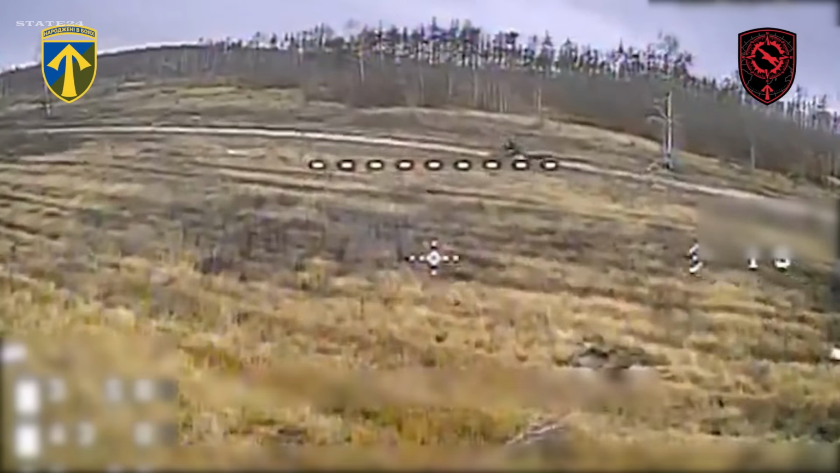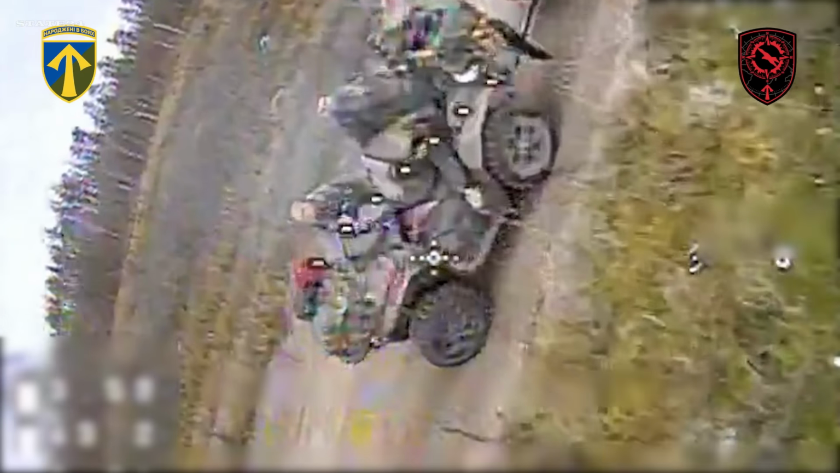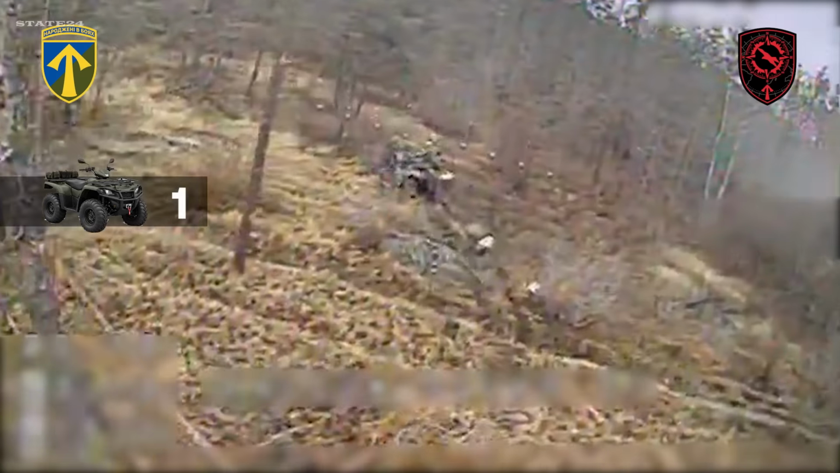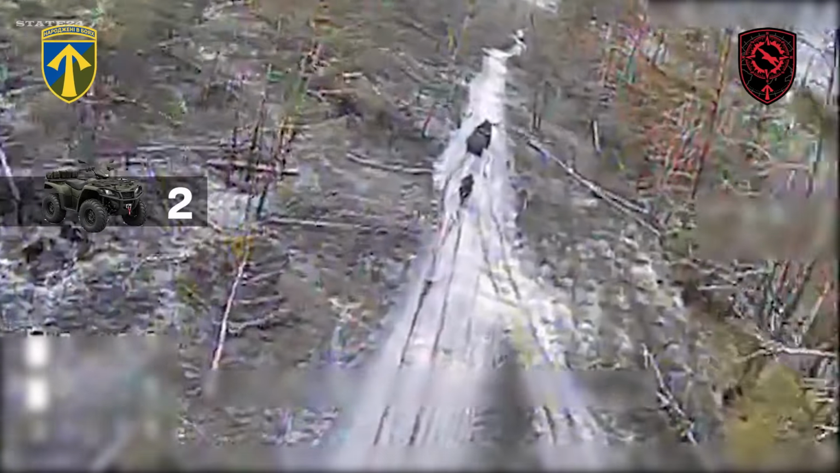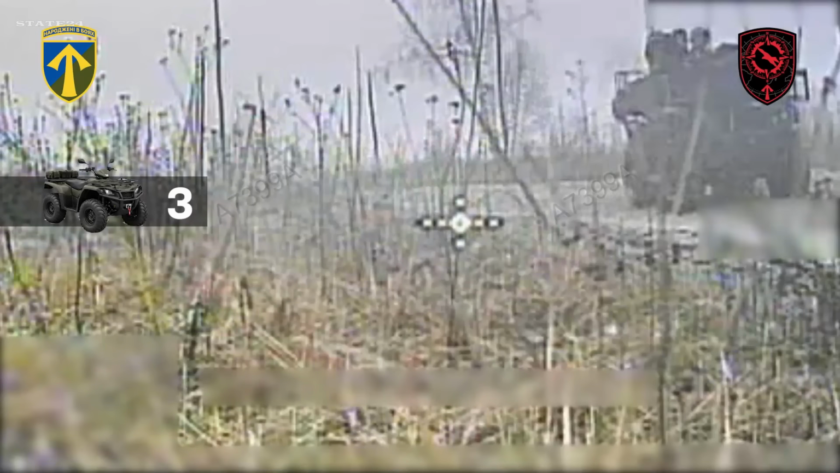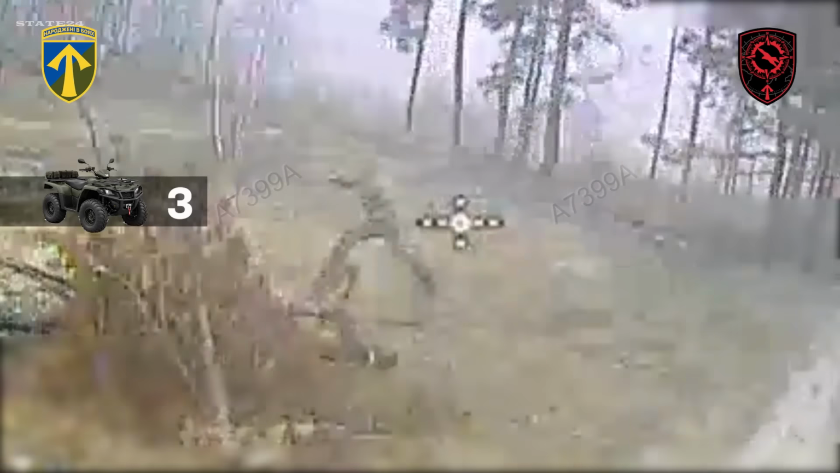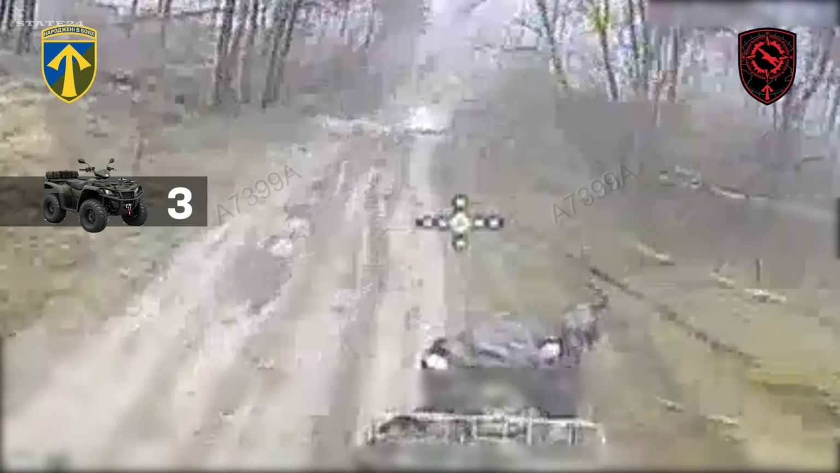They thought speed would give them an edge. It didn't. Quad bikes moving fast across the Volchansk direction. Russian infantry trying to stay mobile, stay unpredictable. But above them, FPV drones from Ukraine's more cheeky unit are already in the air, watching, tracking. The first drone locks on, dives, impact, then another and another. The riders try to spread out, change direction, push harder. It doesn't matter. Every movement is visible from above.